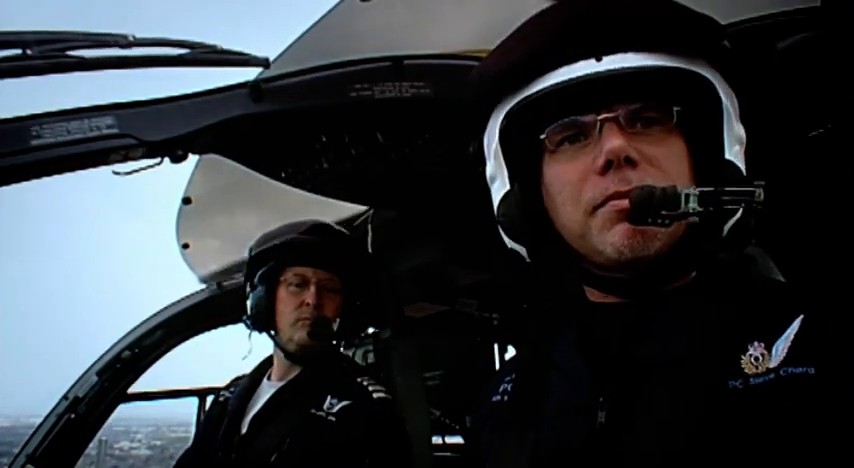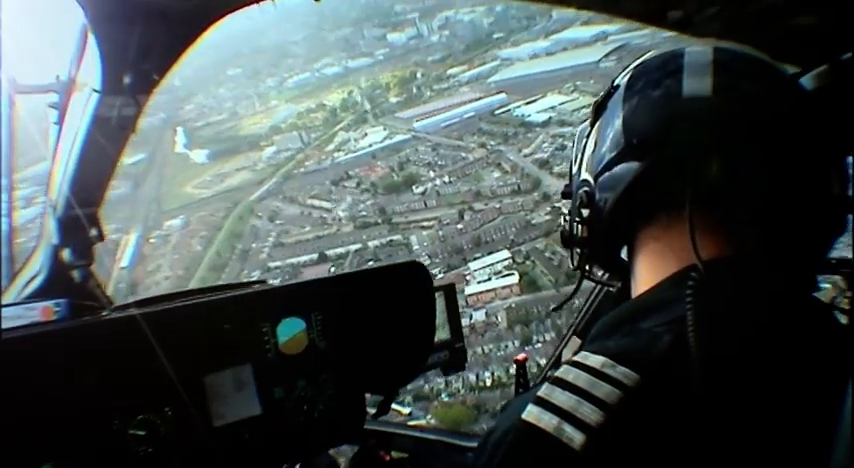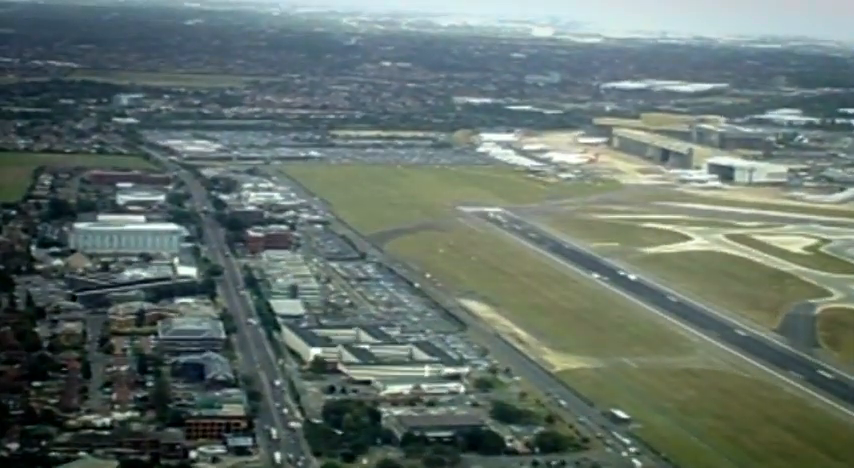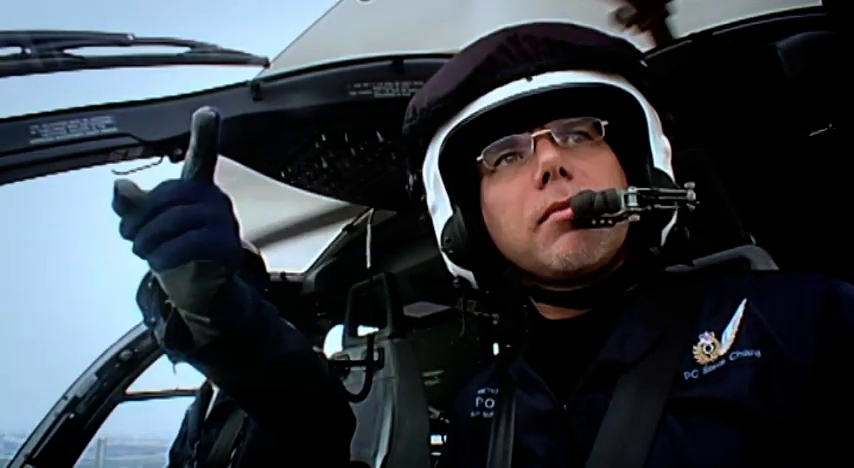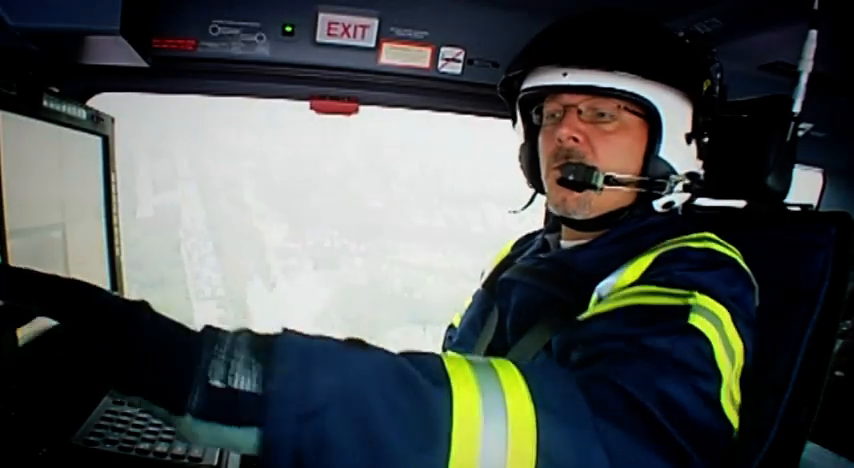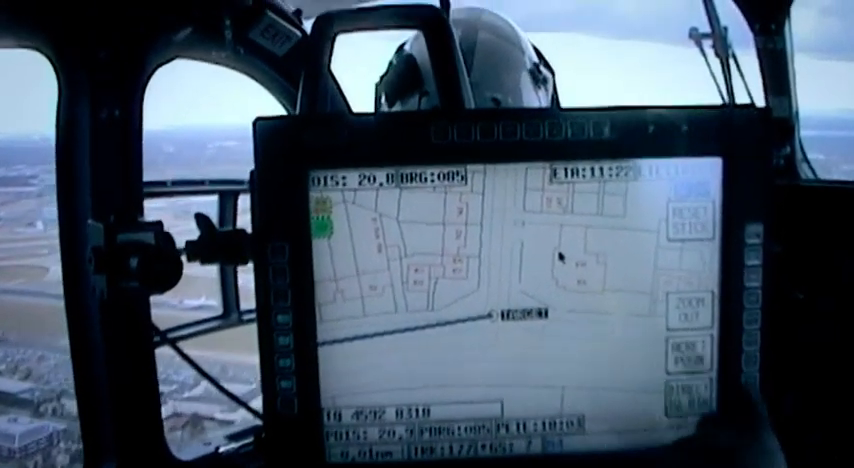Captain Sutton is unique. The only Met helicopter pilot to have also flown commercial jets out of London Heathrow. Well, we've got a very good working relationship with air traffic control. We have a job to do, they have a job to do. We have to maintain a good awareness of our surroundings. India 99 ahead. Just to let you know, we're on your frequency, currently security checks, north side.